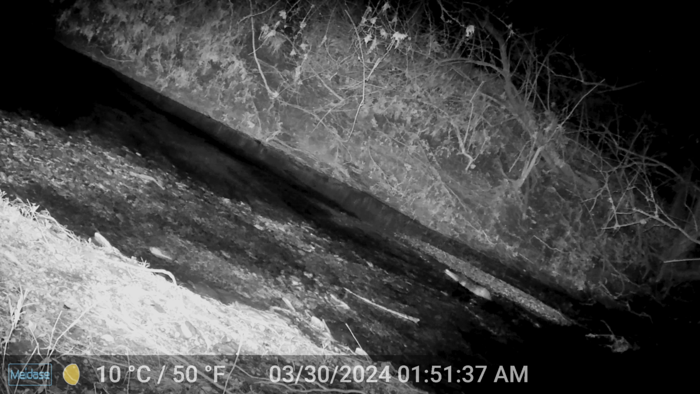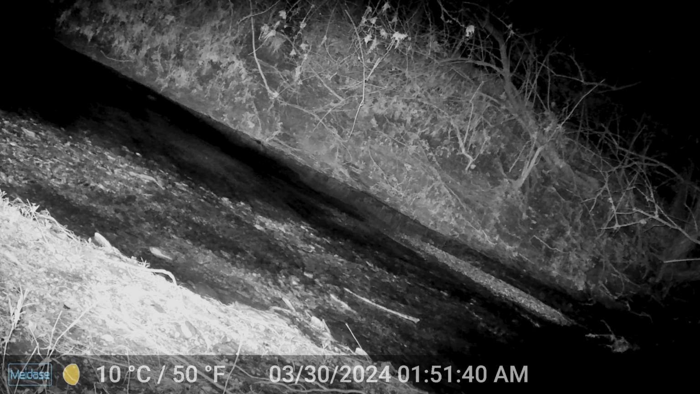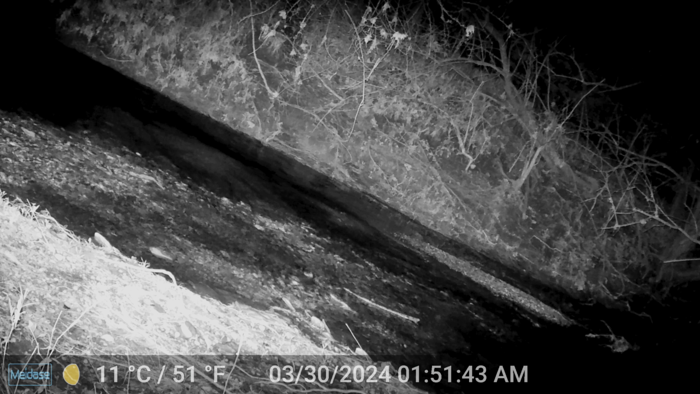That was a coyote. Same creek, not so flooded. And we got us an otter here. Little creek otter. There's tons of otters on this creek.